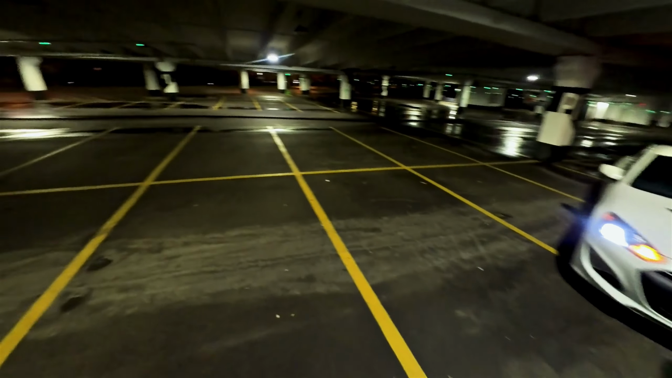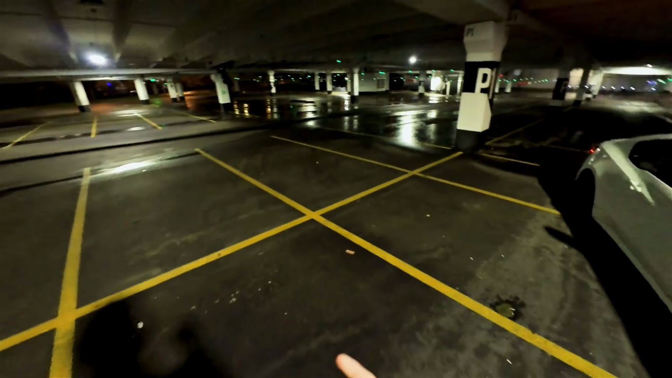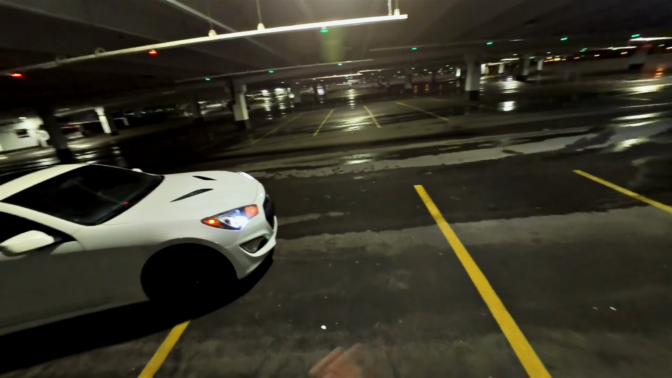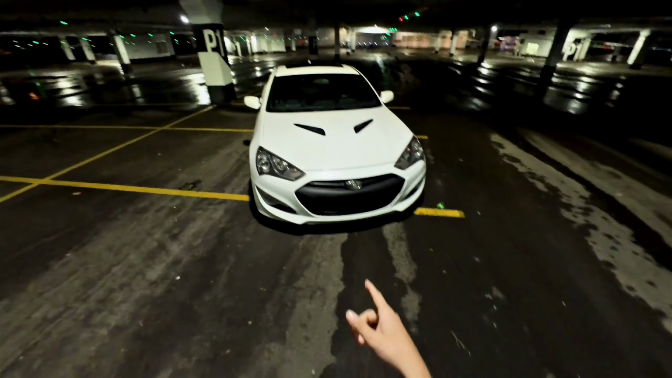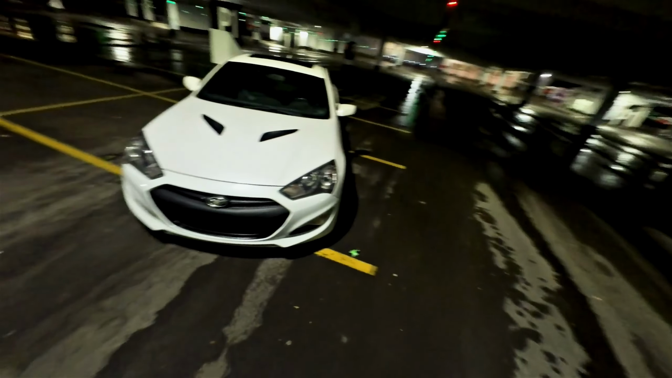We are back in the city, and guess what? It's raining. You guys can hear the raindrops. I'm in a parking lot right now. It's one of the best parking lots in Toronto, I think. Just look at it. Wow, so much space for activities. Donuts, maybe, who knows? I can't do that right now though. I just got an engine light on this car. But, you know the main purpose of this video.